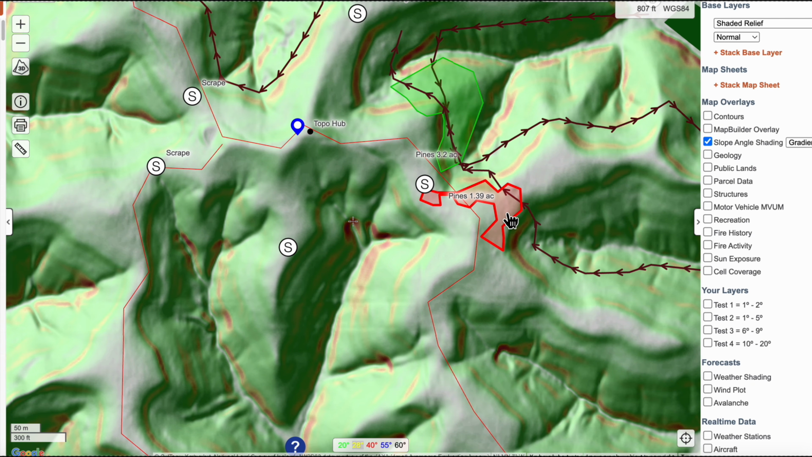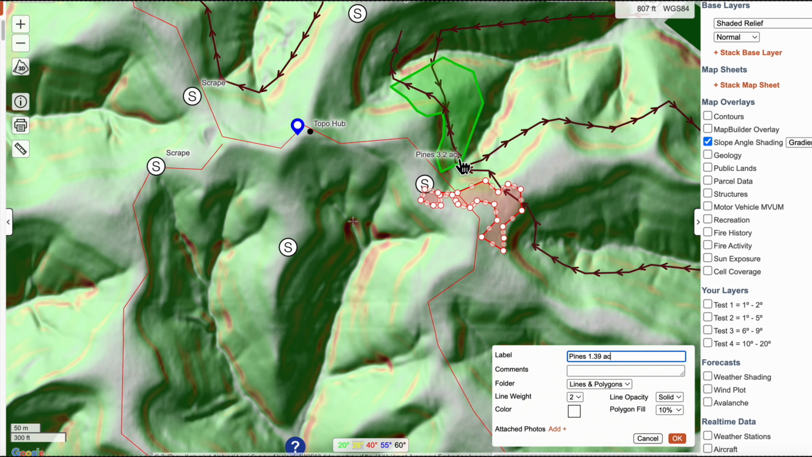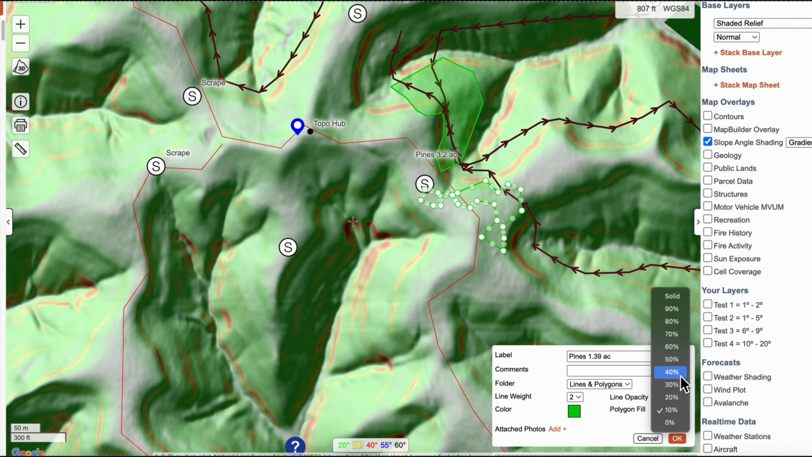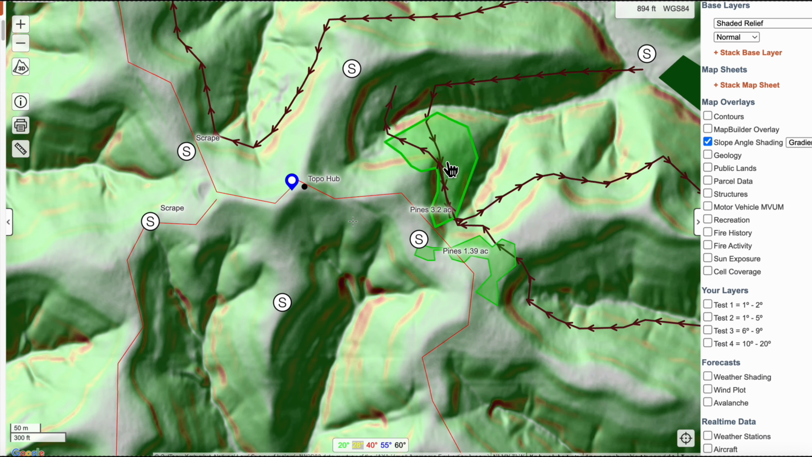And it's always going to default to red, so we'll just go over here, change this to this color green. We like about 40% solid line with a 2 weight, so we're good there. So now we got 2 conifer patches up here on our Topo Hub, and those are going to play an important factor, particularly if they are thick, not only for bedding but for thermal cooling on this northeast facing ridge in the summertime, all the way up into mid to late October.